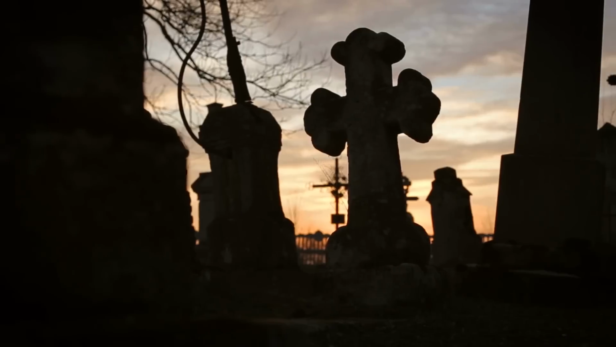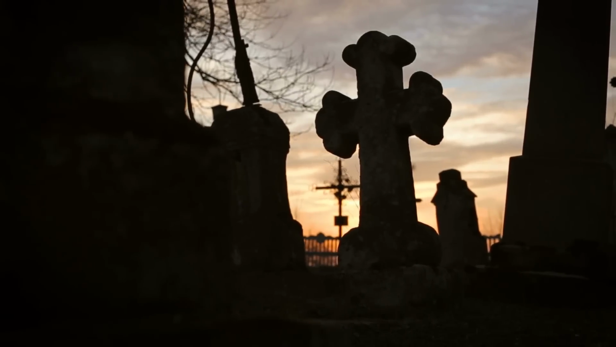Cemetery Lurker. A woman visiting a cemetery had no idea she was being stalked by a deformed creature. A rake. With its long arms and eerie presence, the creature seemed drawn to the remains in the cemetery. The footage of the rake lurking in the background as the woman cried is both unsettling and haunting, leaving viewers to wonder what its intentions were.